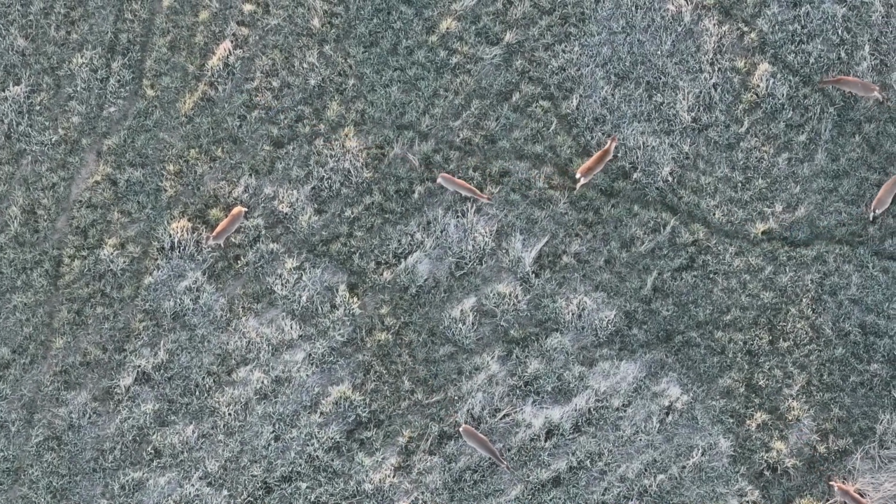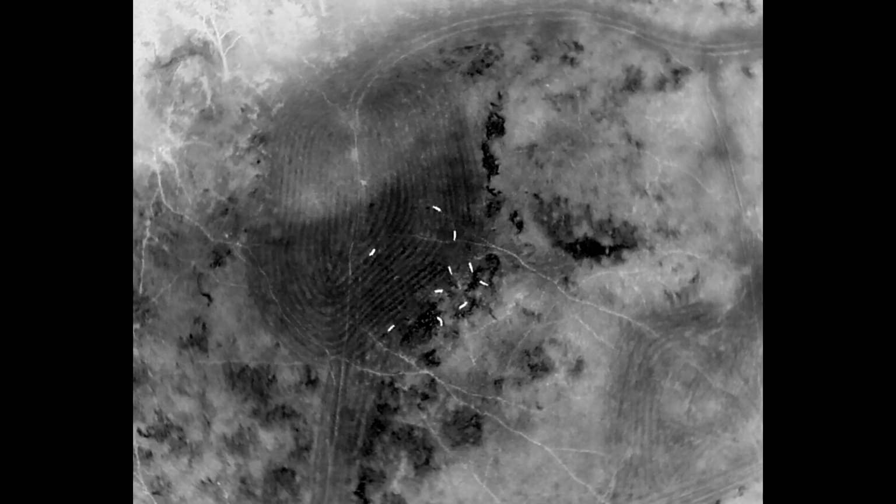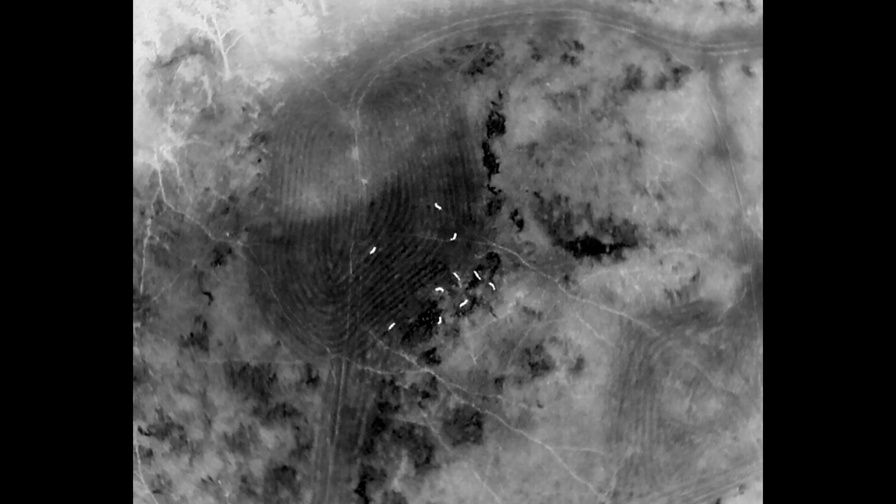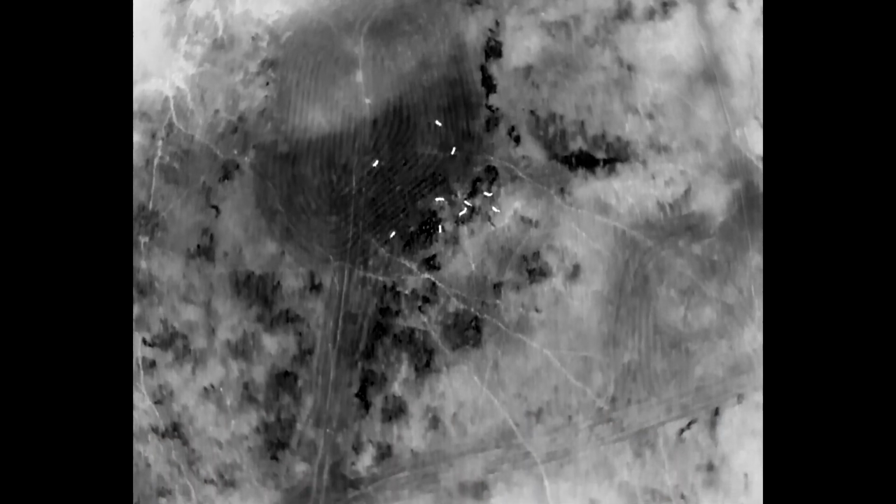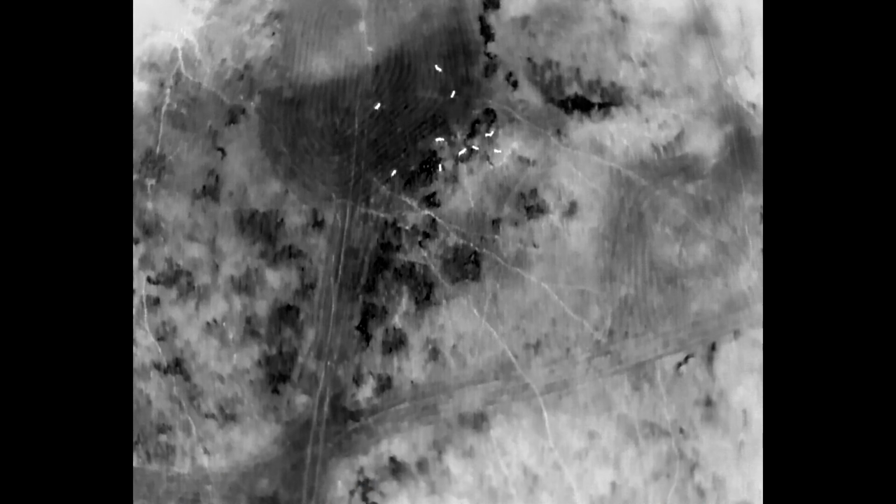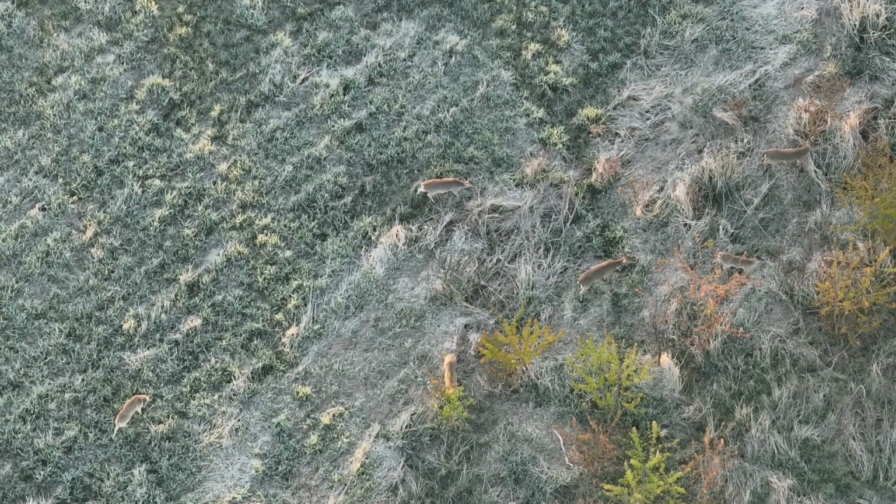A lot of them remain on the trail. A little bit of sparring there. That was kind of funny, and even more coming up, which is interesting. I don't know if that has to do with the fact that the antlers are beginning to poke out of their heads. I don't know, but certainly something to kind of figure out and work through. So 1, 2, 3, 4, 5, 6, 7, 8, 9, 10. 10 deer in this shot.